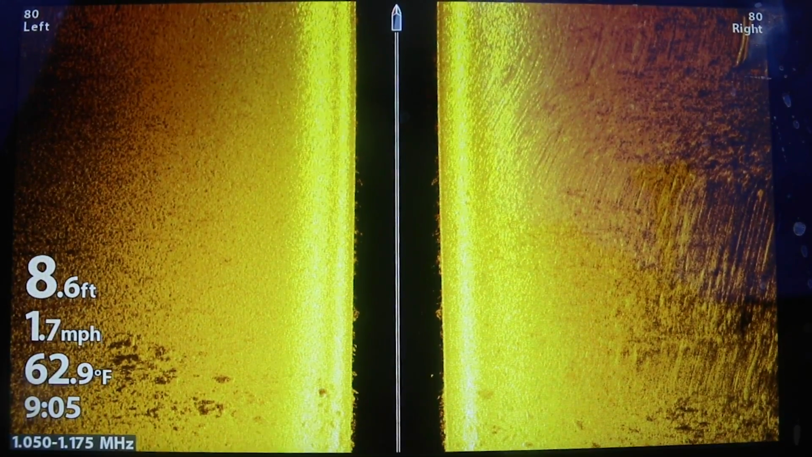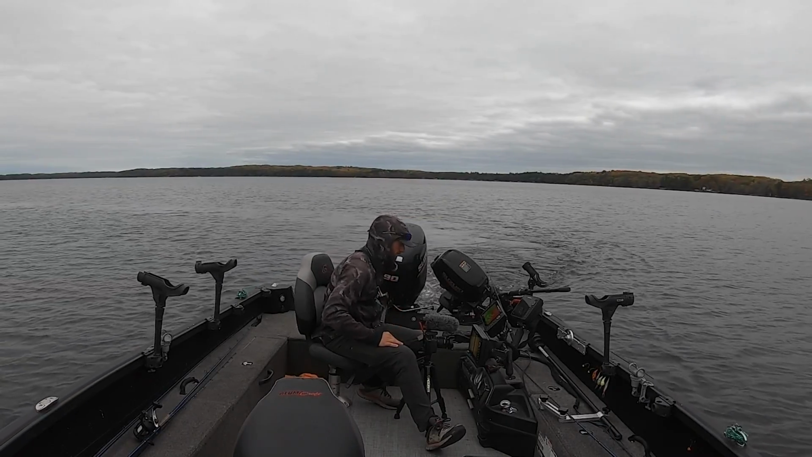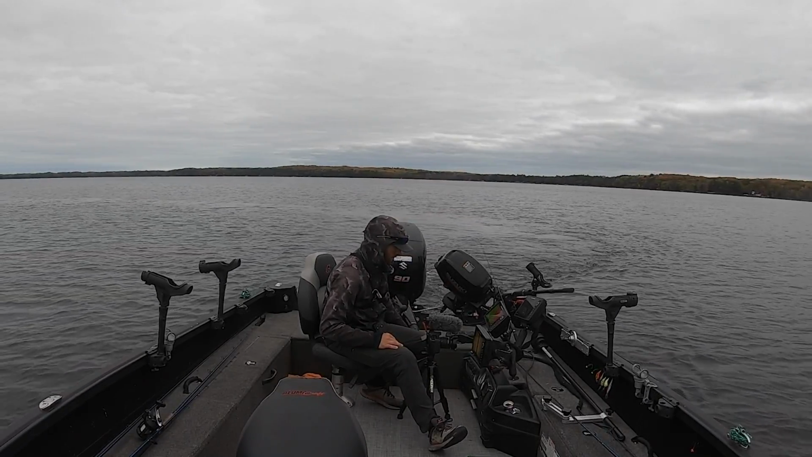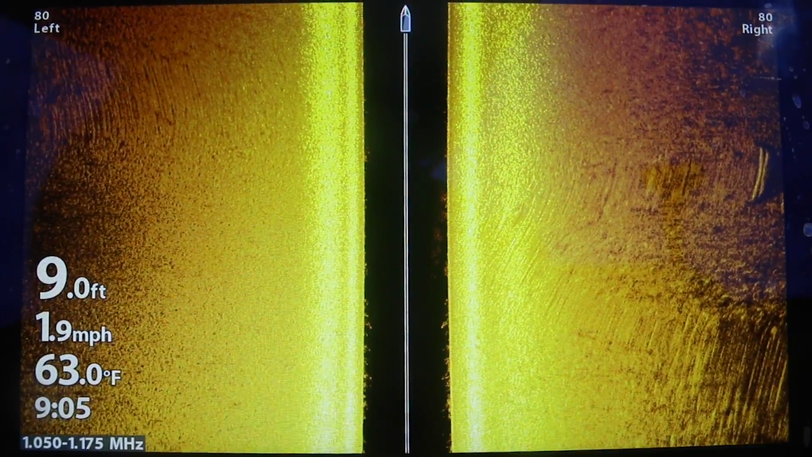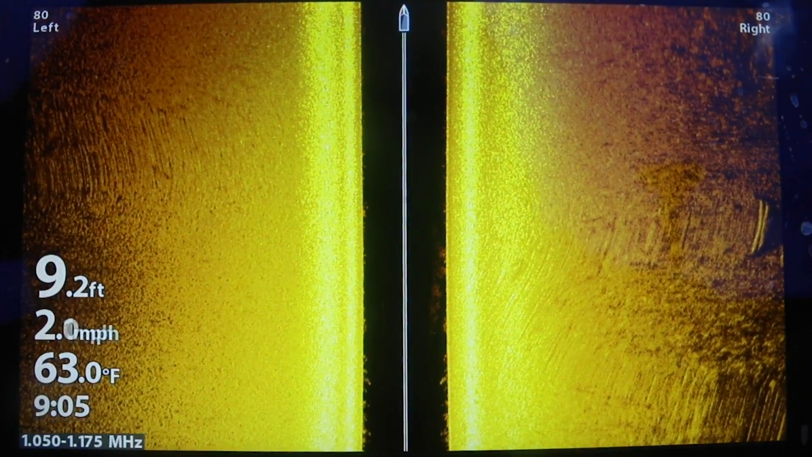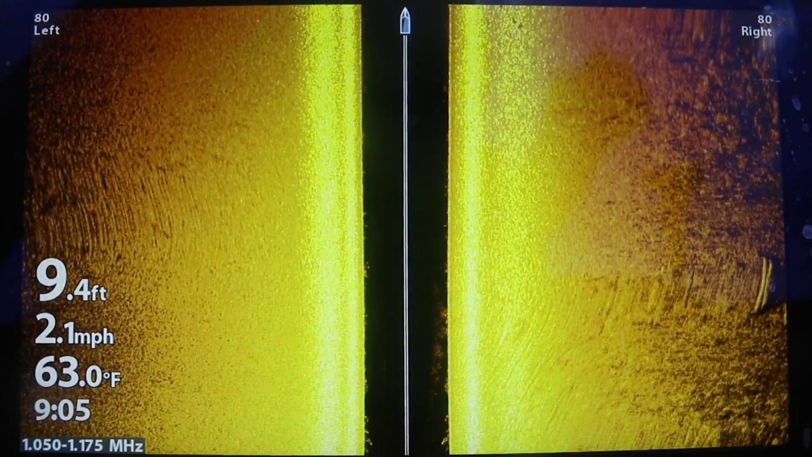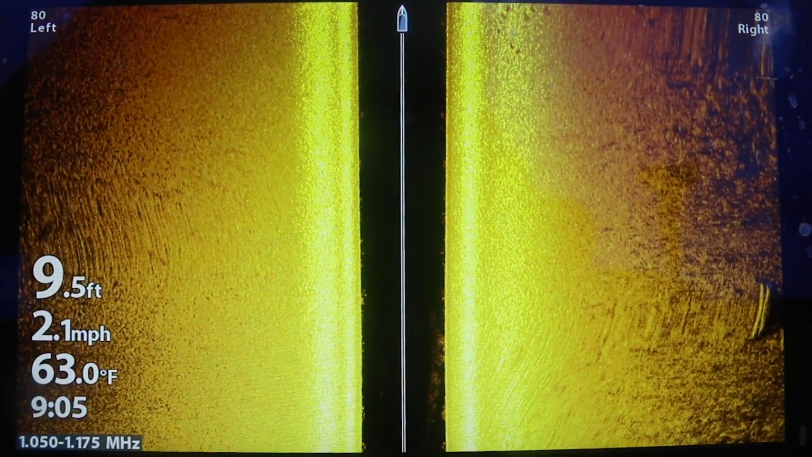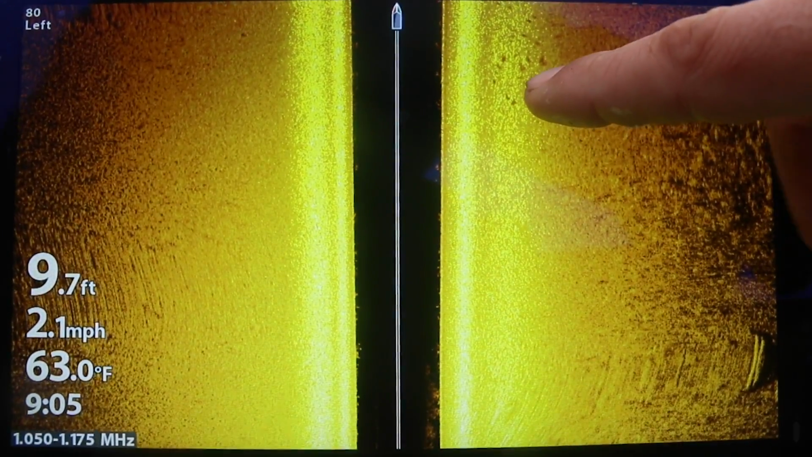And that is a strip of rock. And anytime you have two structural elements coming together, normally a good thing. So right now we're up here in 8 feet, and you can tell I'm on the inside edge, because my left side's going shallow, my right side's going deep, and I've got no weeds off the left side of my boat, and I still have weeds off the right side. So I have found the inside weed edge, and generally your inside edge or your outside edge, one of those two are going to hold fish, or sometimes, I guess in this situation, both.